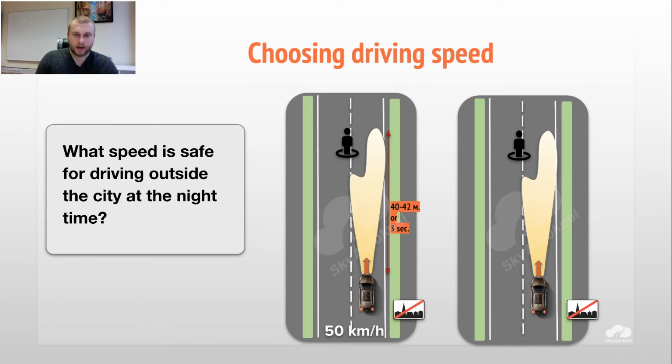And usually headlamps have an illumination distance of 40-42 meters or 3 seconds. So we will pass this distance basically in 3 seconds, as you understand, because we have 50 kilometers per hour. In 1 second at 50 we usually pass 14 meters.